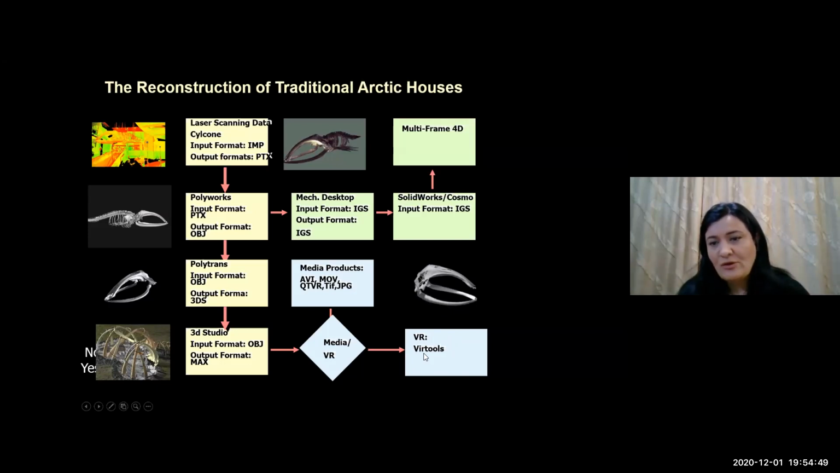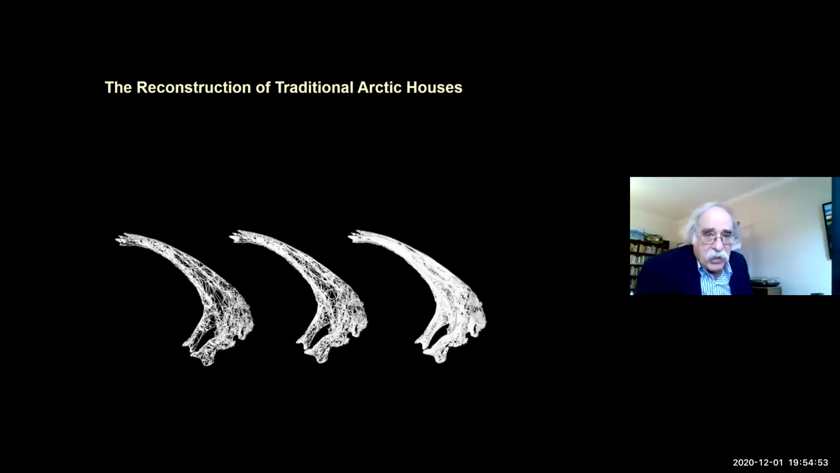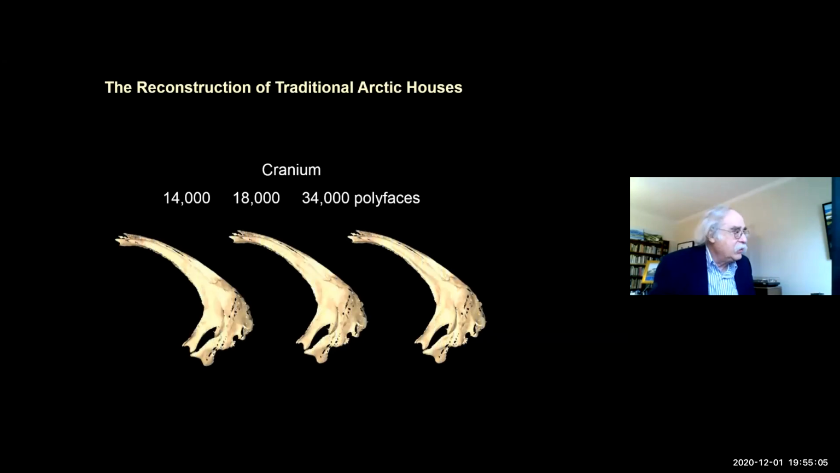We wanted to optimize our bones so that they, at the time, wouldn't take too much time to compute. So this is the result of our optimization. And you can see the quality doesn't really change all that much with optimization.